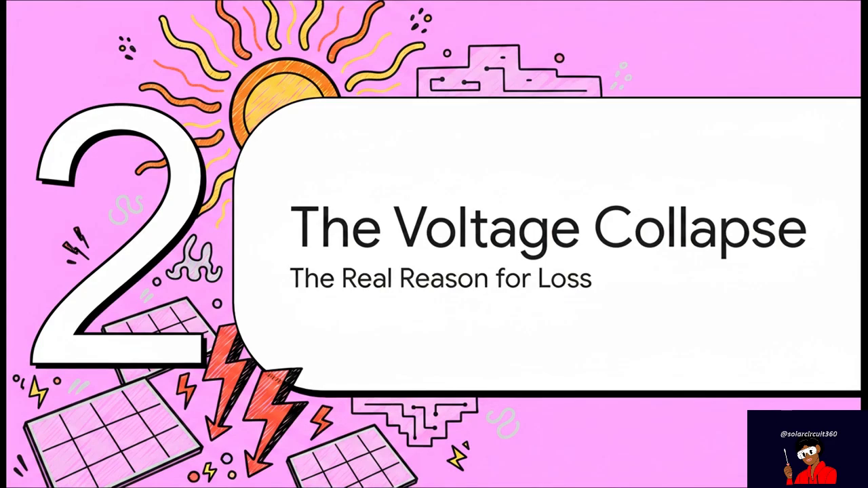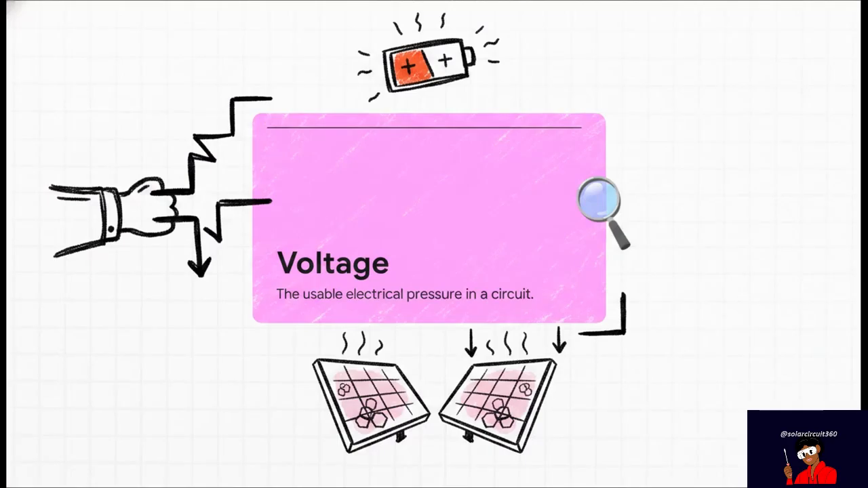This is the real story. We're not just talking about things getting warm. We are talking about a very specific electrical event. It's called a voltage collapse. So just think of voltage as the electrical pressure that's pushing energy through your system. Now, solar panels are semiconductor devices, and as the silicon inside them gets hotter and hotter, that usable pressure is the very first thing to go.